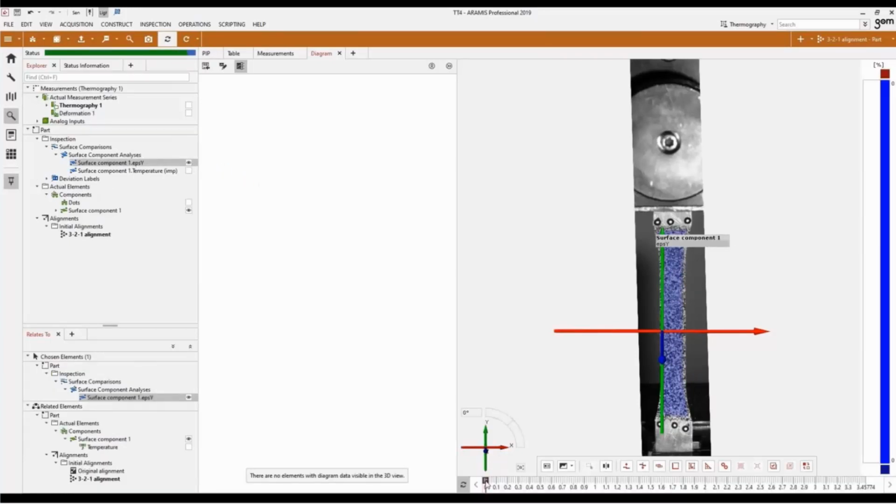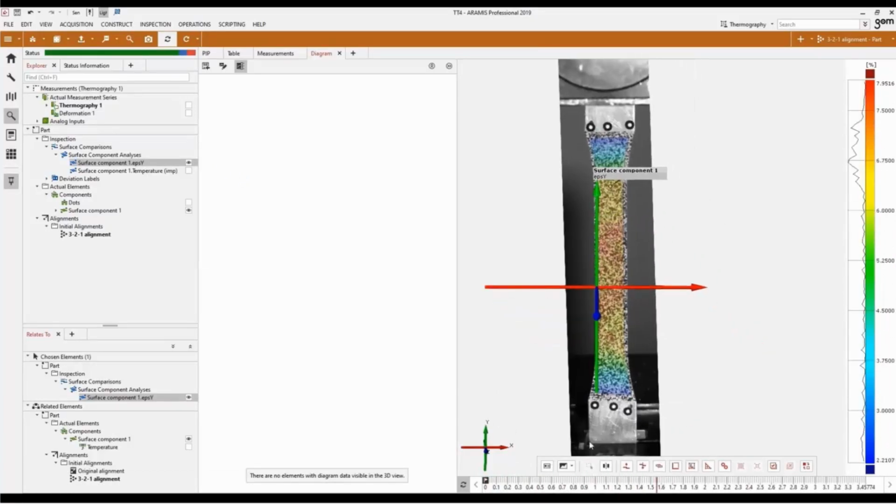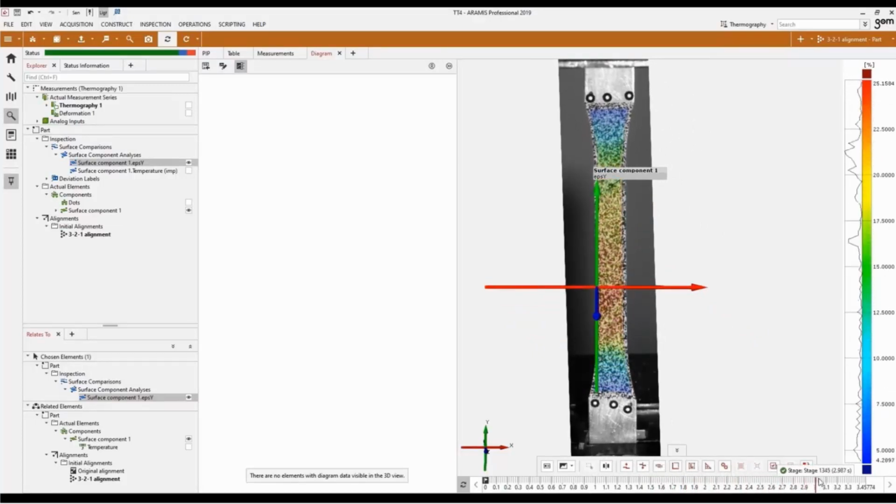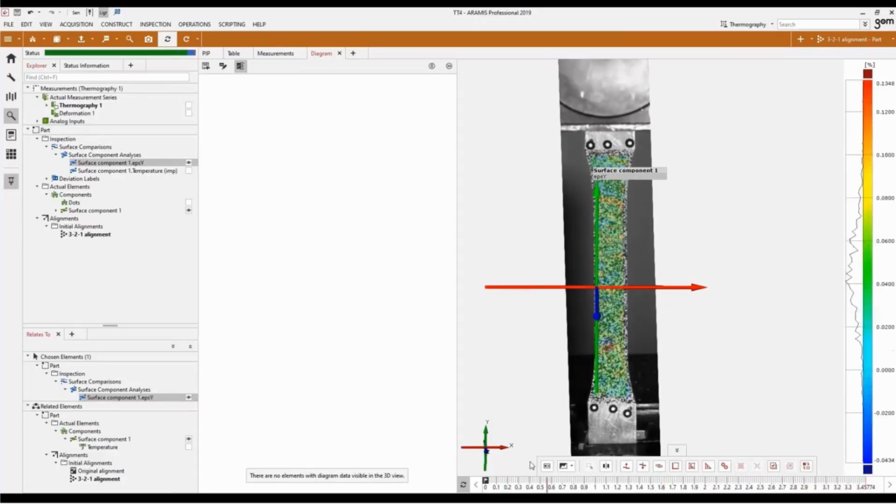So now with the epsilon y inspected, it's plotted over the surface. Now we're taking a look at the percentage change across the surface there. And remember, we have thousands of data points across this entire surface, so each point is like its own strain gauge.